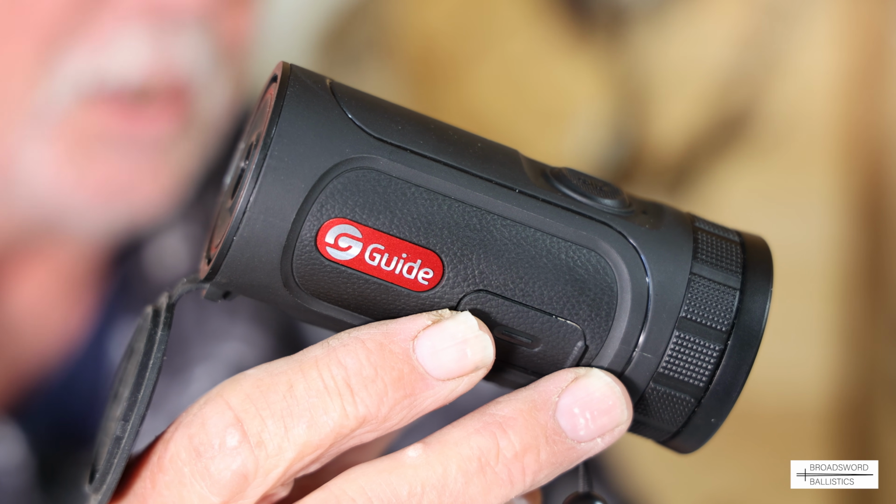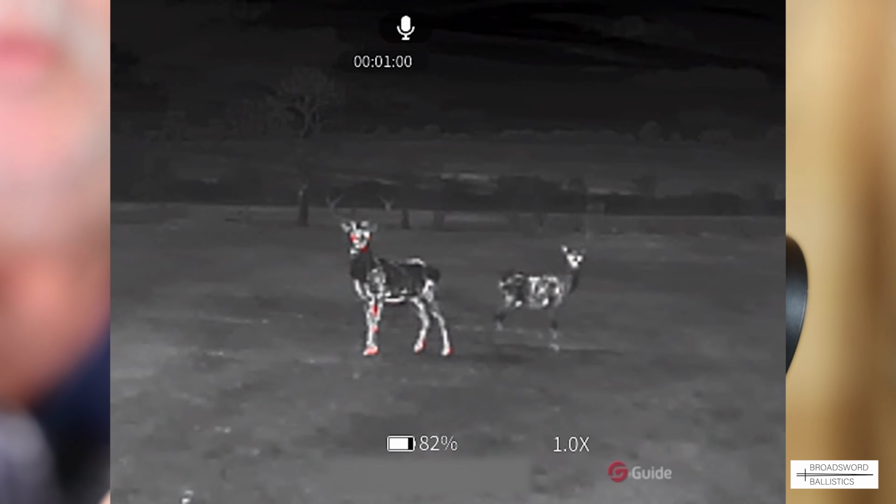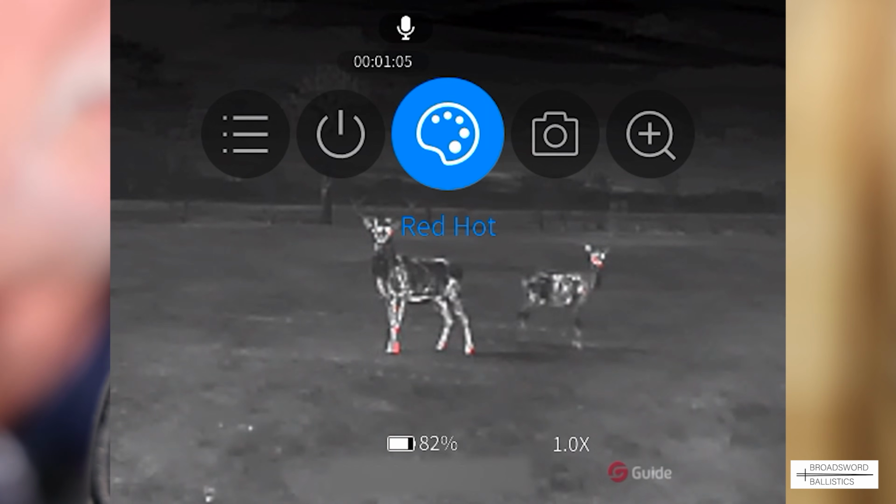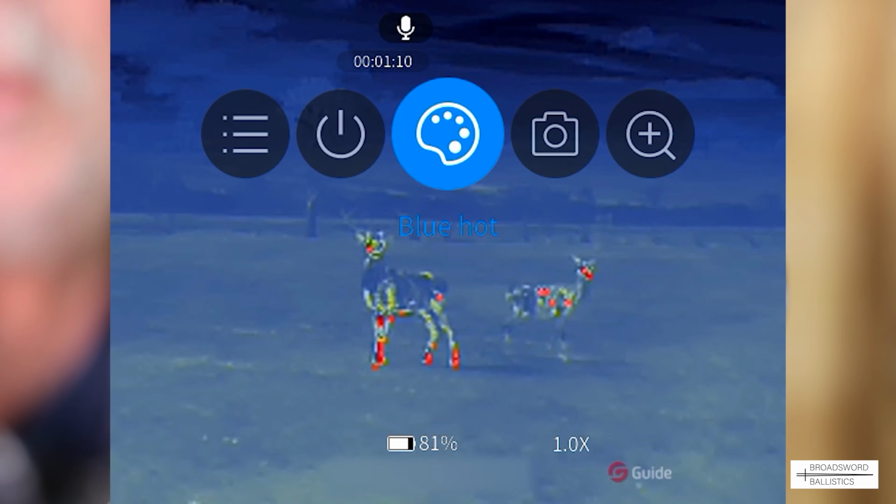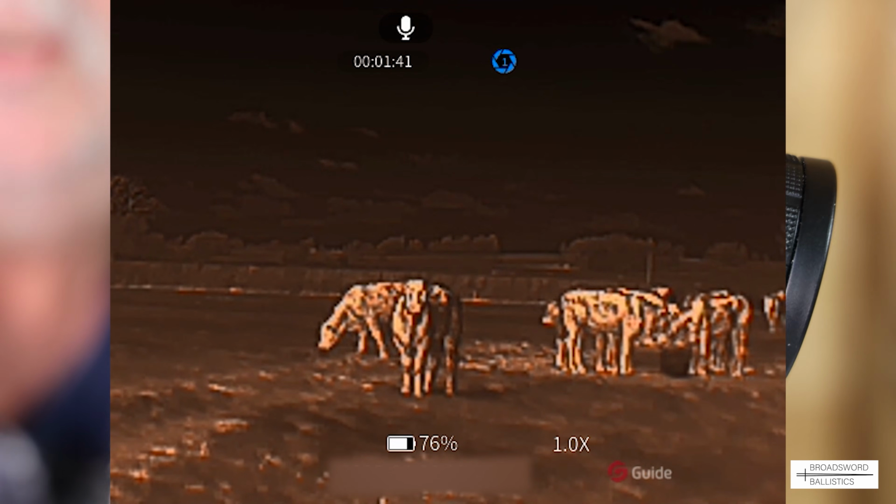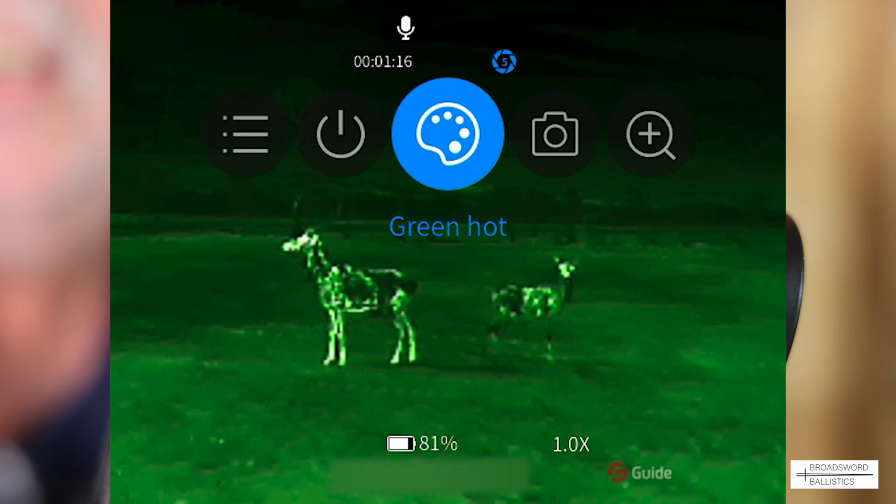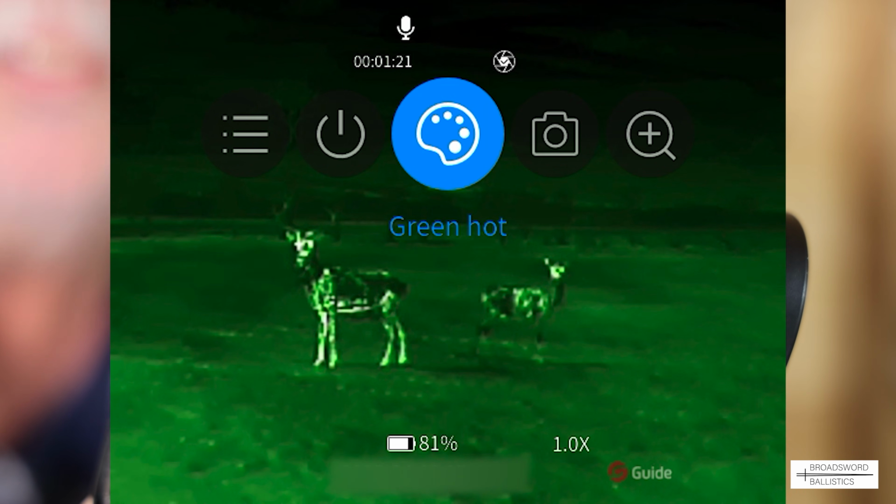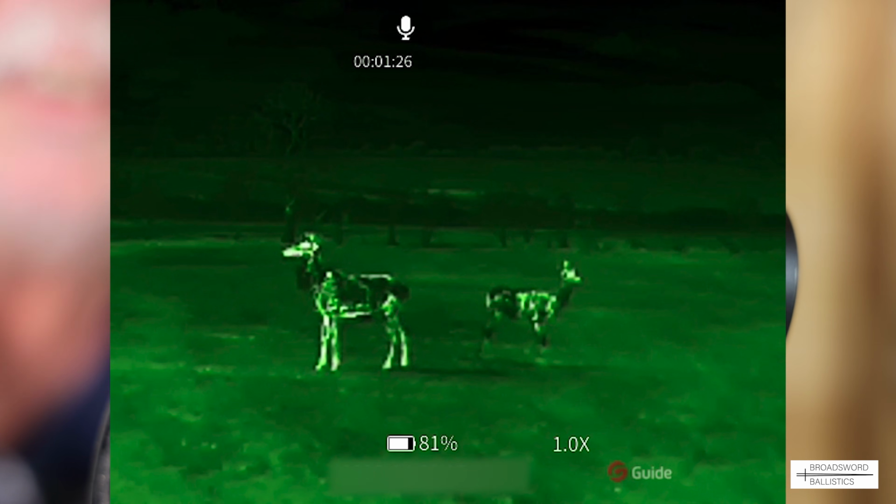Very nice. Also on this model you have red hot, which brings up all the little red hot features on the animal. You can see that on the deer very clearly. You also have iron red, which is new to me. There's also blue hot, and there's also sepia. But one of the better ones I found on this little Sensmart was the green hot. If you look on that, it actually gives a good clarity between white hot for detection and black hot for definition. I was very impressed with that. I thought it was very good, that green hot. I would use that more often on this model, definitely.